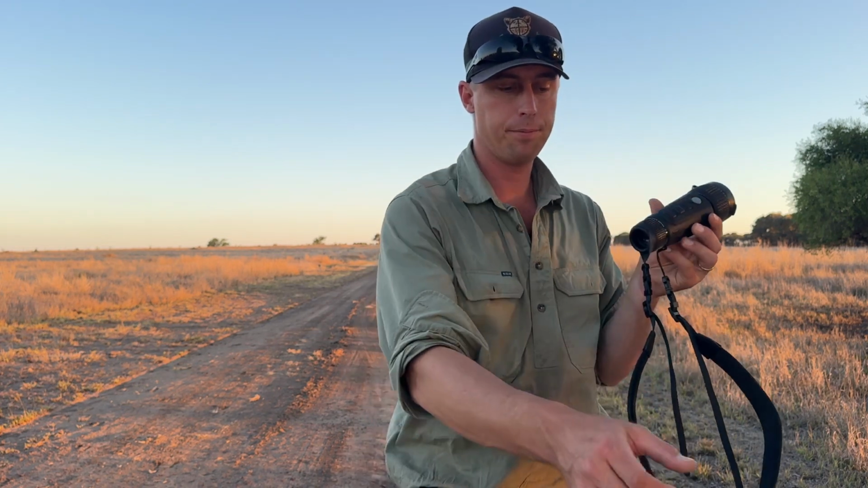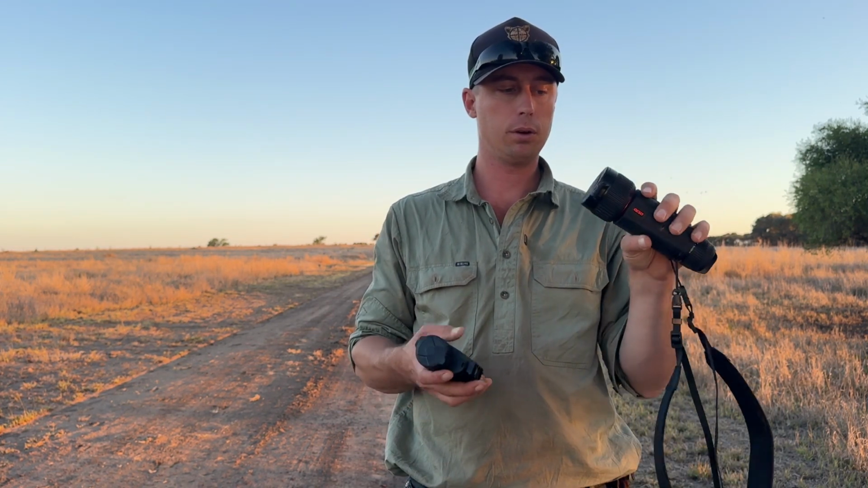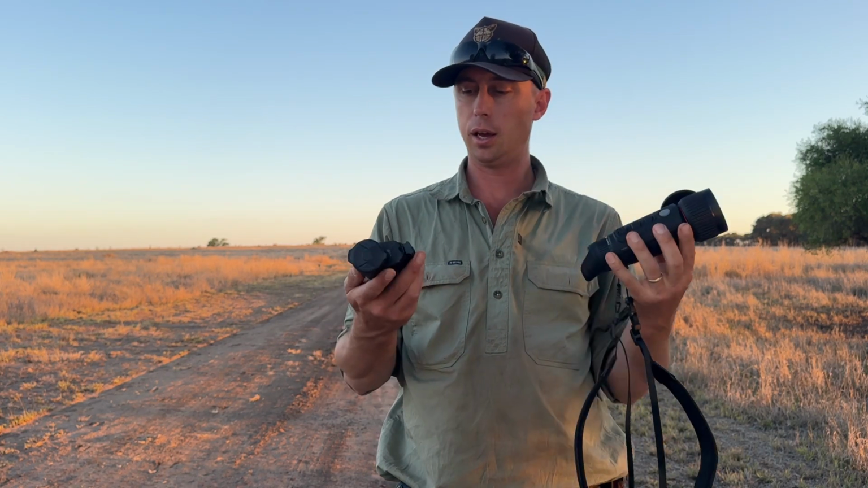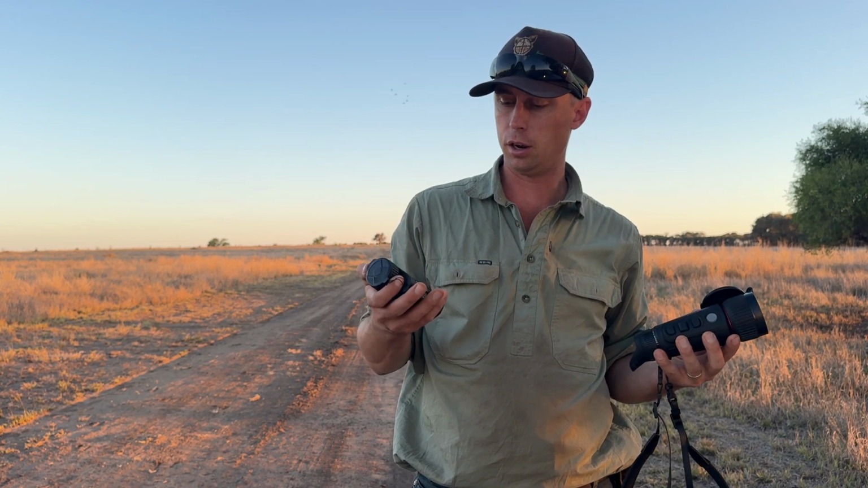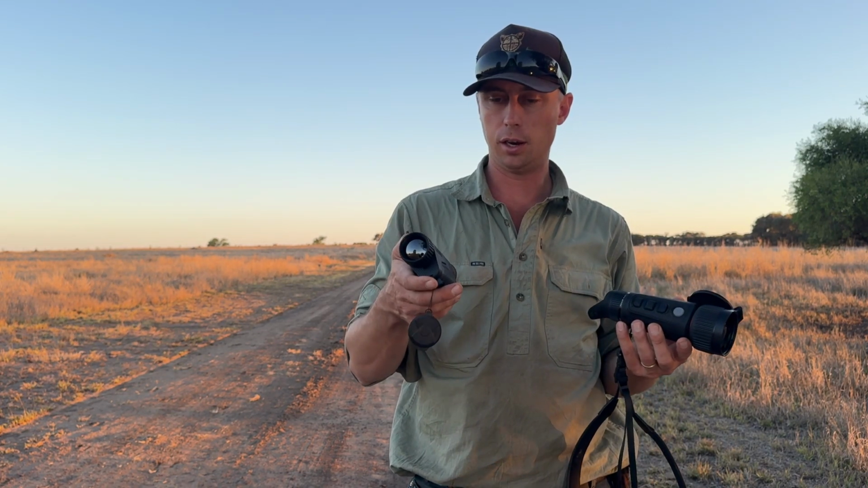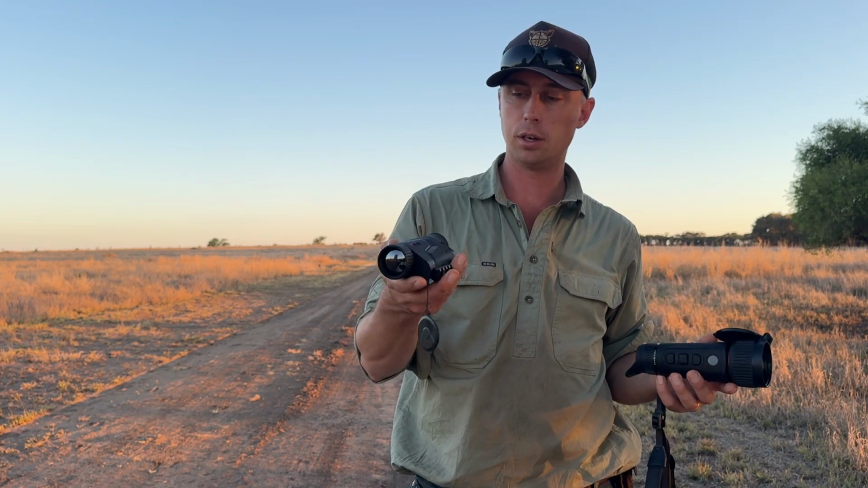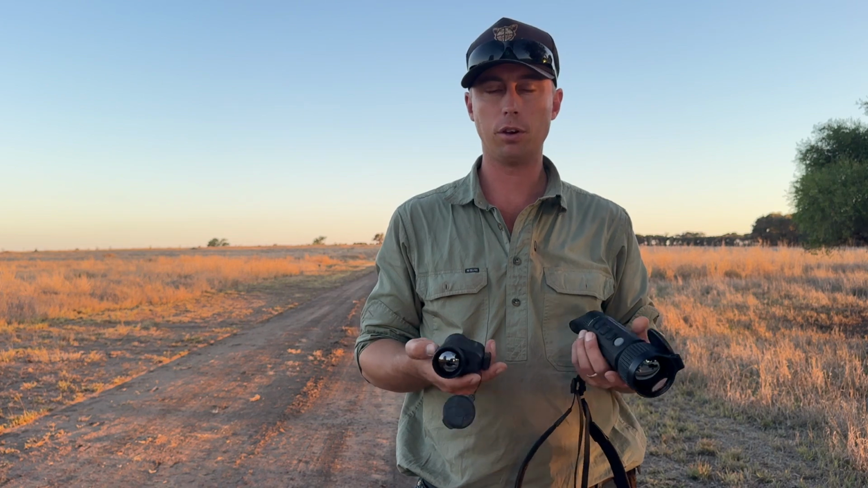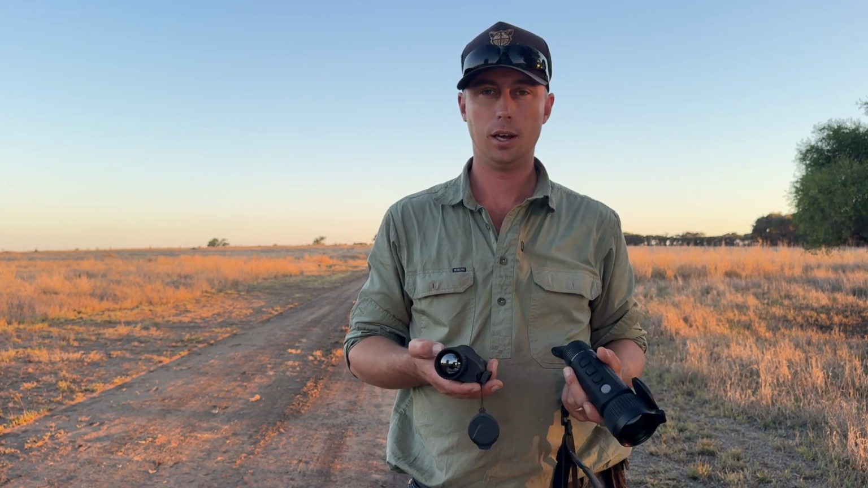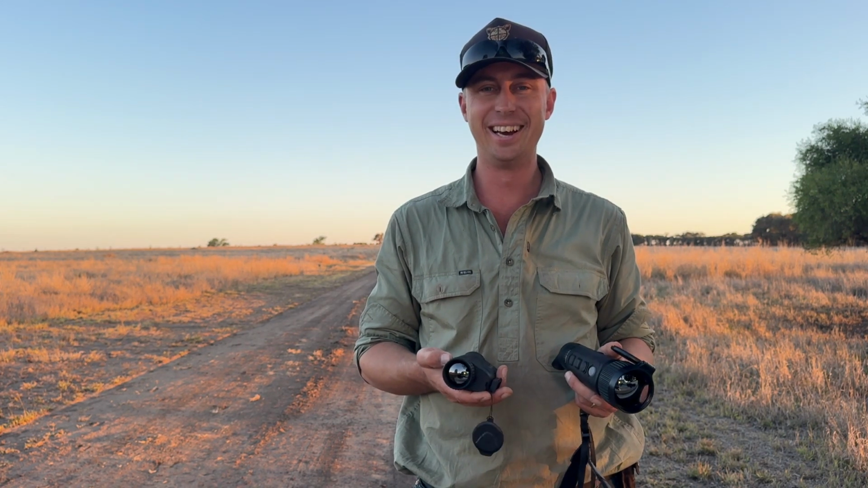This is the Nocpix Vista H50R with the built-in laser rangefinder in the front lens, and this is the Lumi H35. So they're all 640 devices, and this one and the finders have the rangefinders built in, and this one doesn't. I just want to give you the side-by-side comparison and a bit of footage, and you can make up your own minds as to which one's the best.